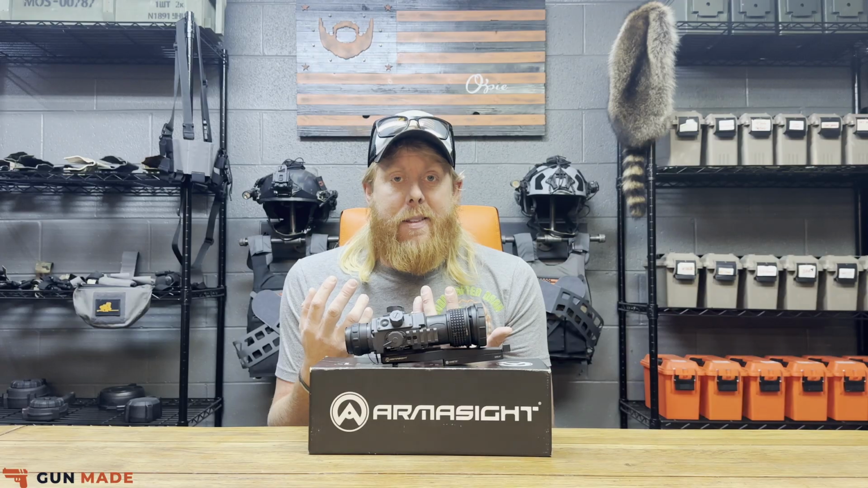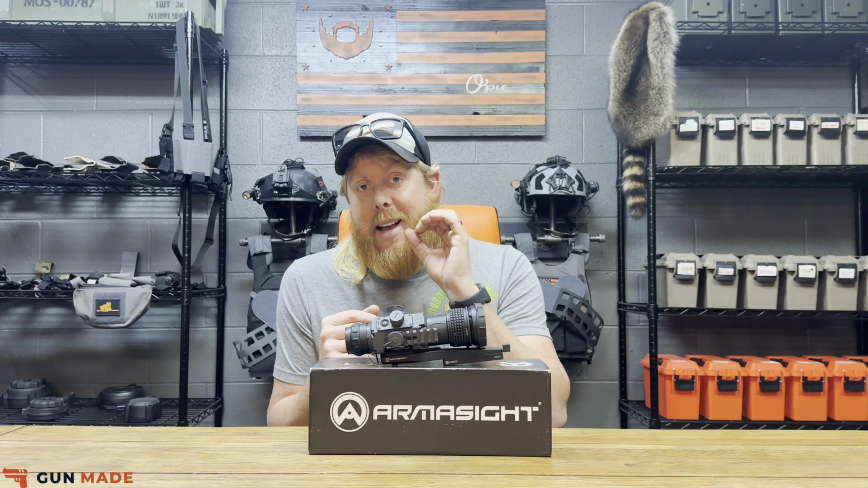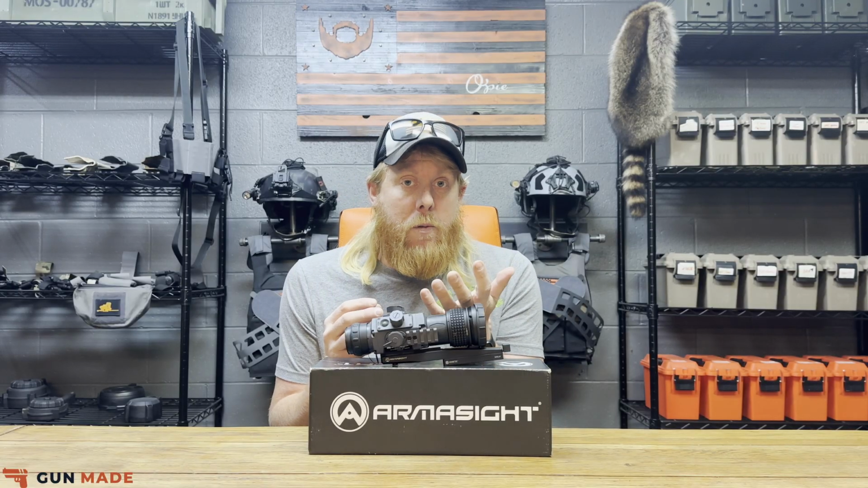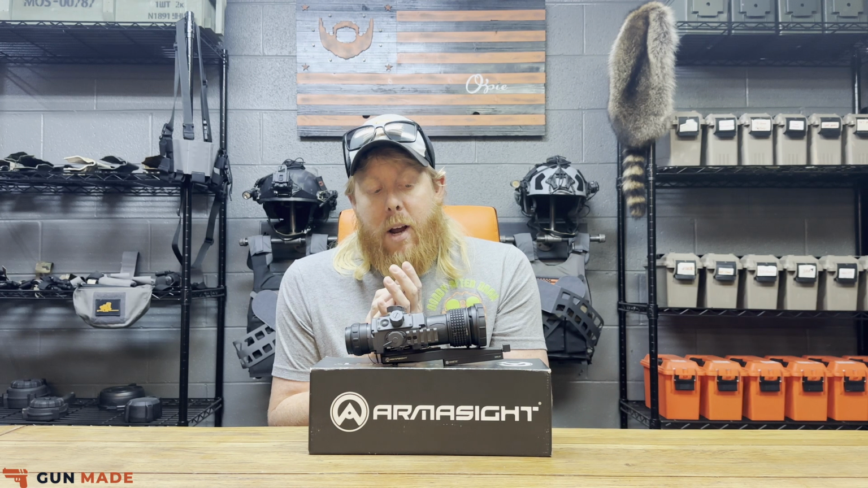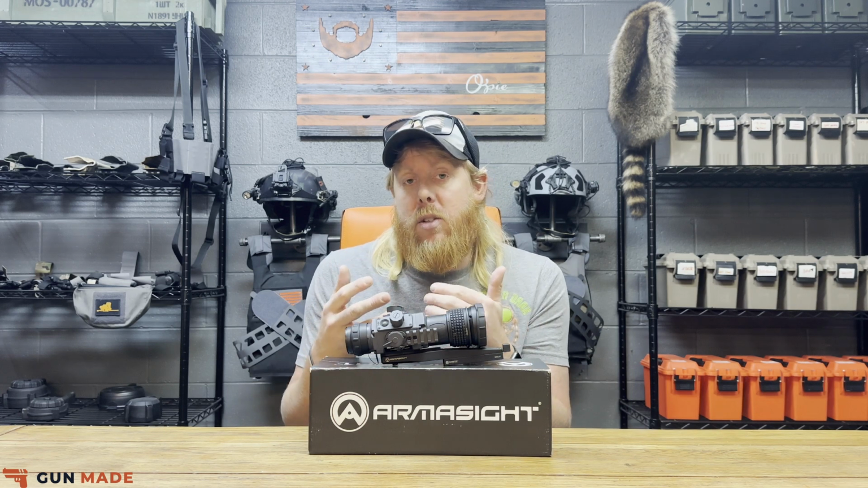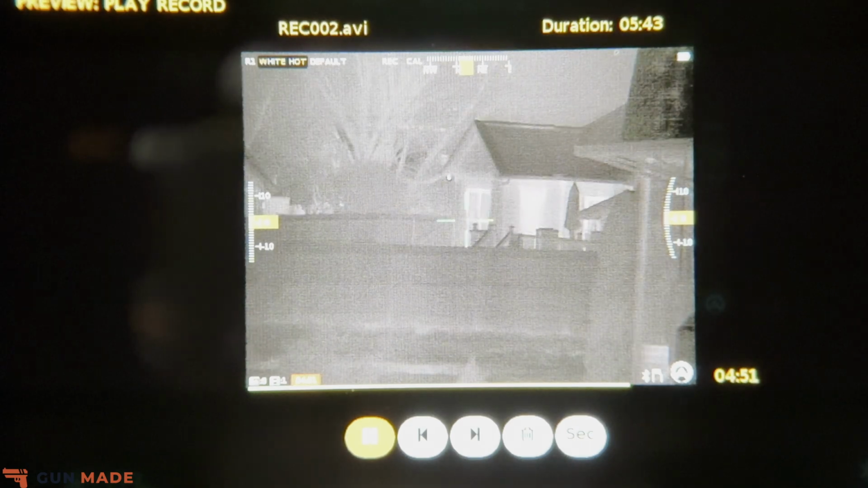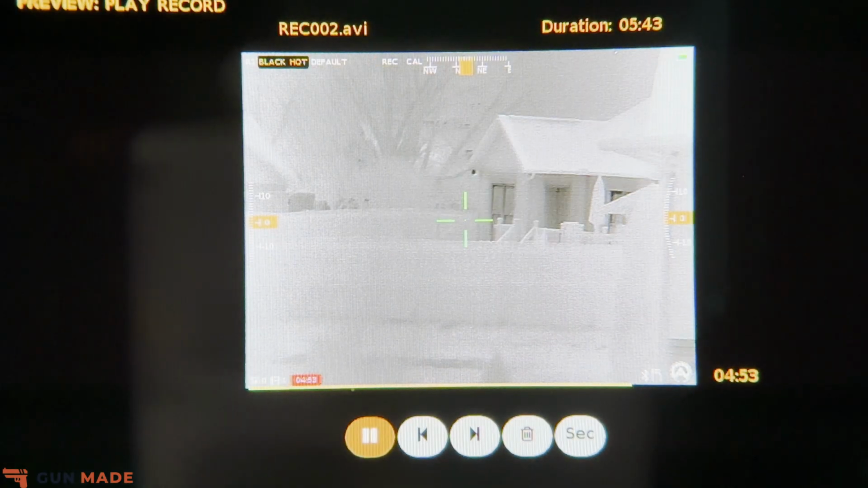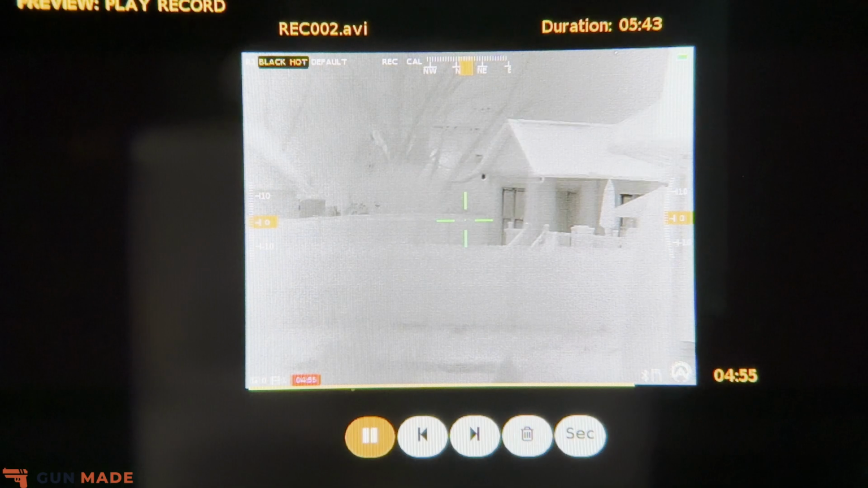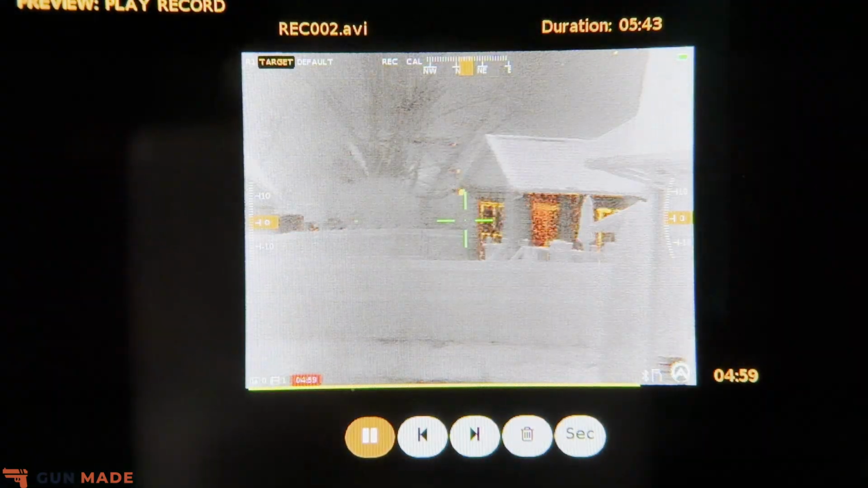And the only thing I could think to do was to get the scope to phone mount that we use for some night vision recording, put it on this, and actually try to get a good video recording those few files. So I really hope Armasight does figure that part out soon, because I think a lot of the purpose with these thermals, there's a lot of guys that have thermals that aren't recording and posting it, but there is a ton of people who are. Not being able to record that stuff is definitely going to be an issue in the long run, and I hope that is something that they can figure out pretty quickly here.